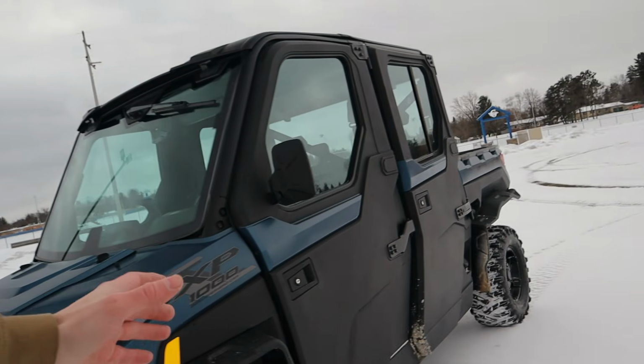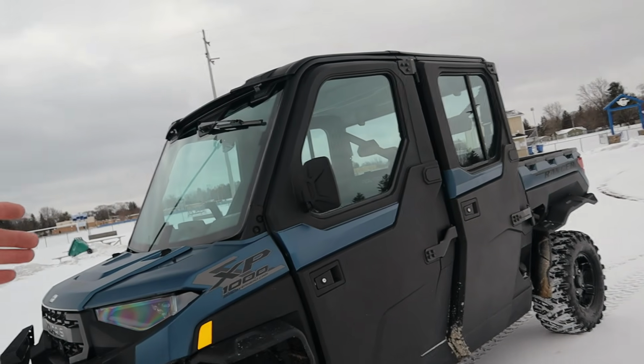Granted, the suspension on this thing isn't the best for the trails, but I think what I'm going to do in the future is a first impressions video, honest, not a full in-depth review, of what I noticed when I had this thing last night. And there are some things I don't like about it that I might have mentioned in the video, but I'm going to go over a couple things I don't love about it.